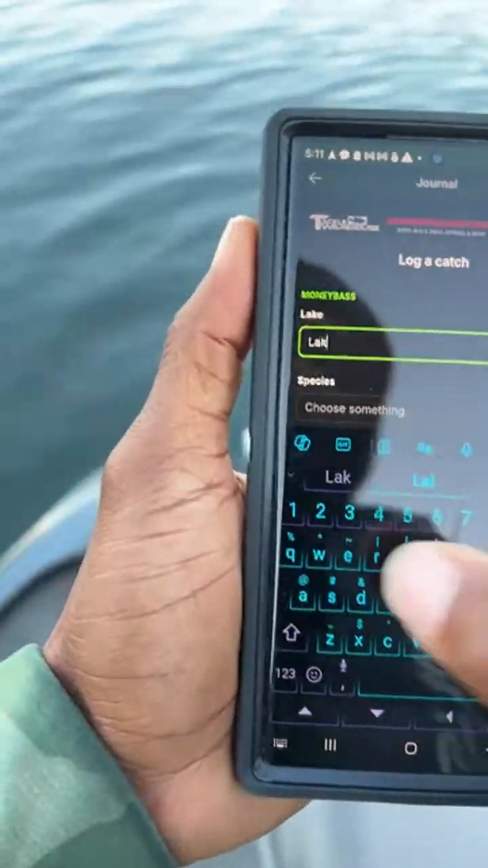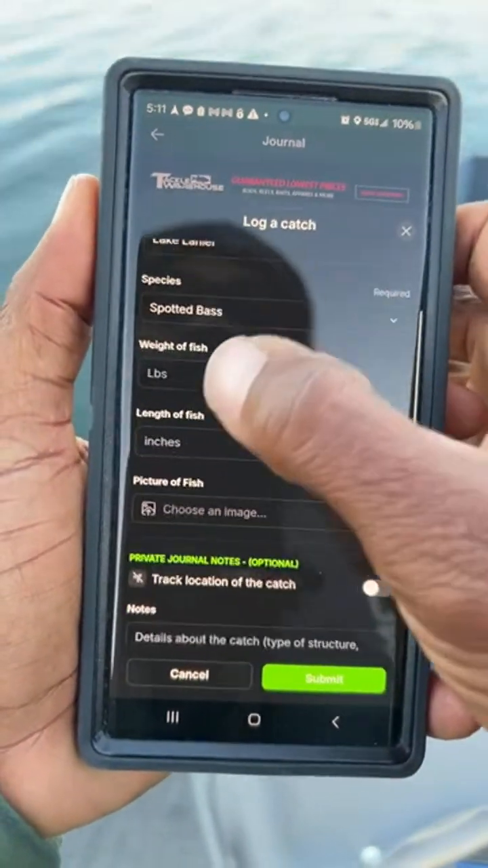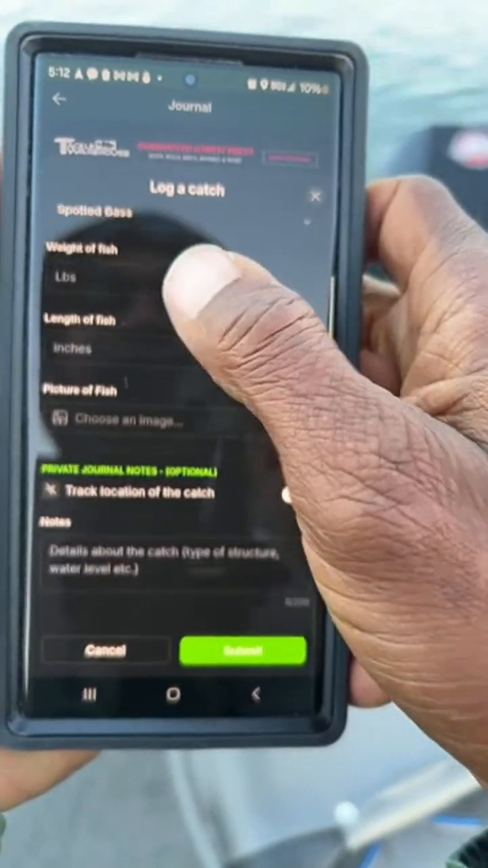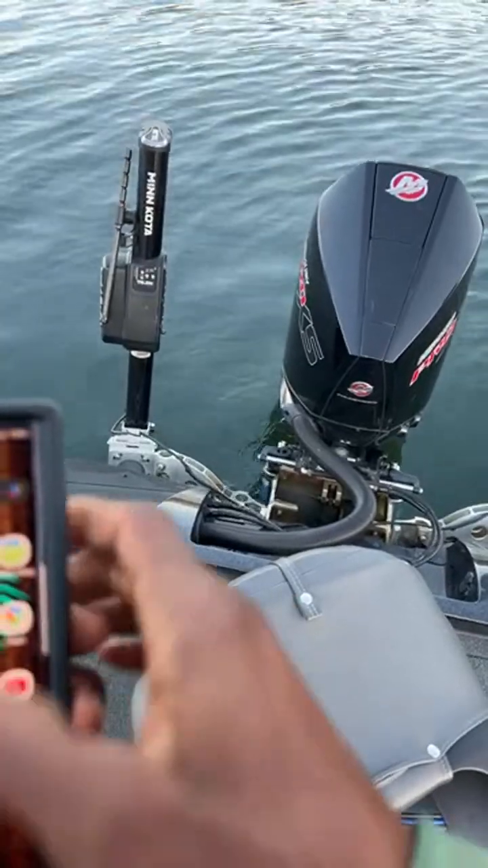I'm going to put the lake that I'm at, Lake Lanier. Species, that is a spotted bass, guys. Now, the weight of the fish, we haven't weighed it yet. So I'm not going to put a weight in there yet. Then we're going to go to picture. So let's go ahead and take a quick picture of this fish. Hold on. Let's see. Actually, you know what?